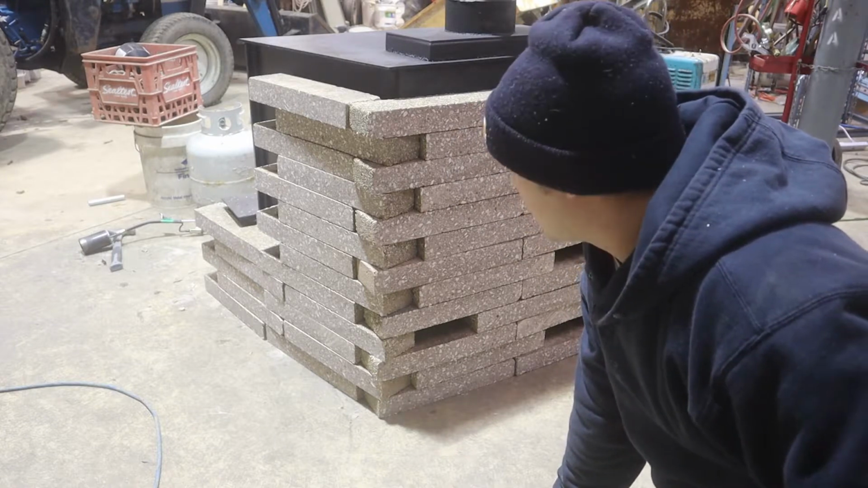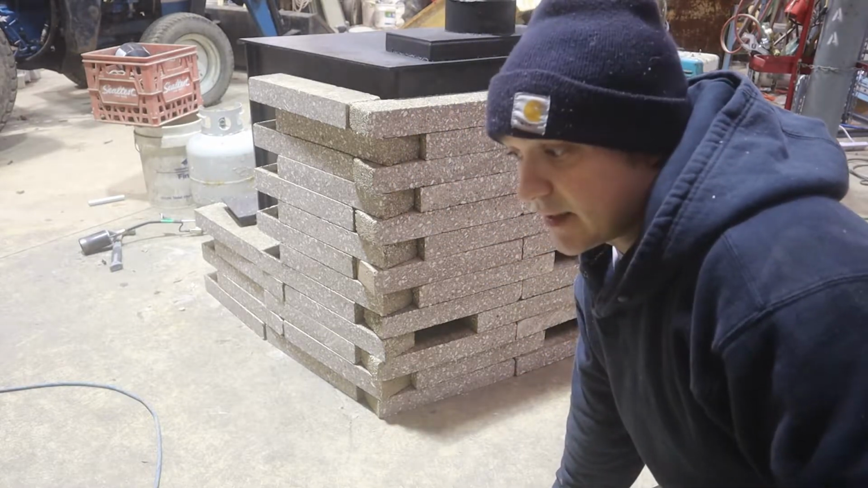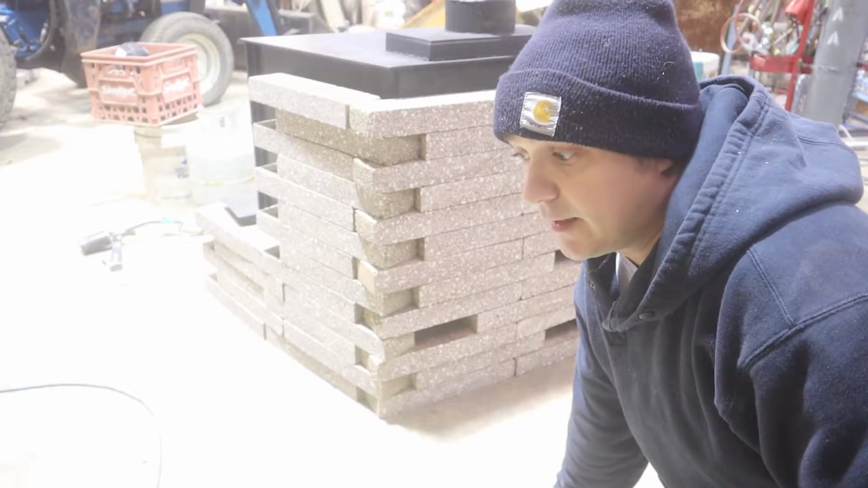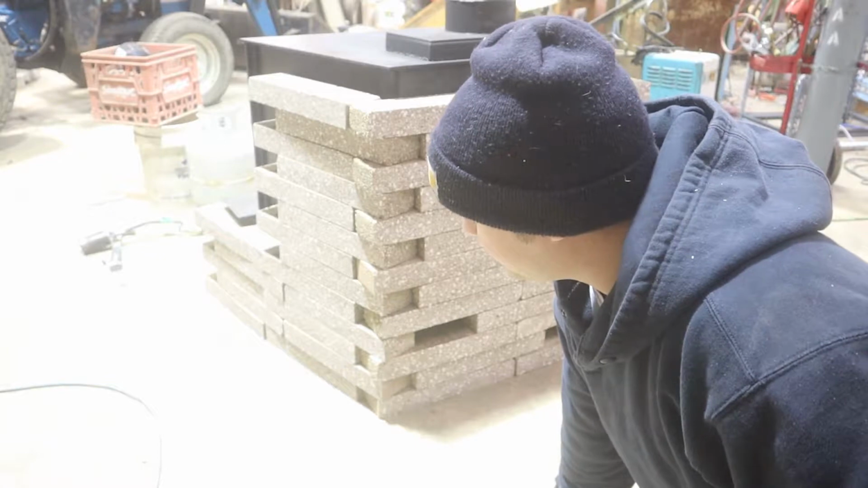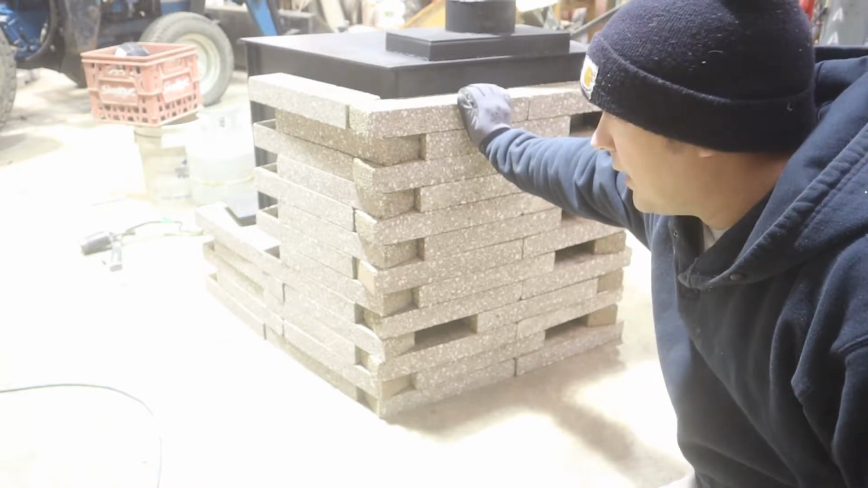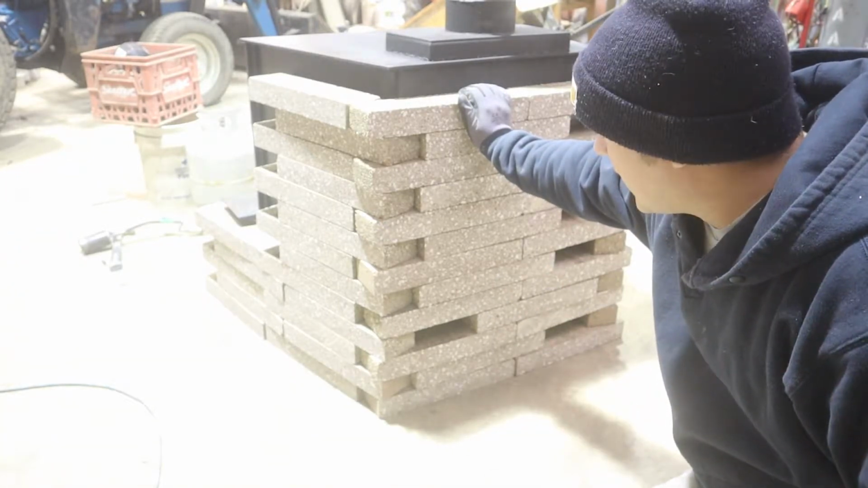Yeah, I still have a lot of blocks to cut, but overall, I wasn't sure what I was going to get out of this. These are just pavers that I picked up from a friend's parents that were moving. They just wanted them out of their yard, so I took them, not knowing what I was going to use them for. But I looked at just putting landscaping blocks around here, and I was north of $300 for, you know, the tumbled looking rock.